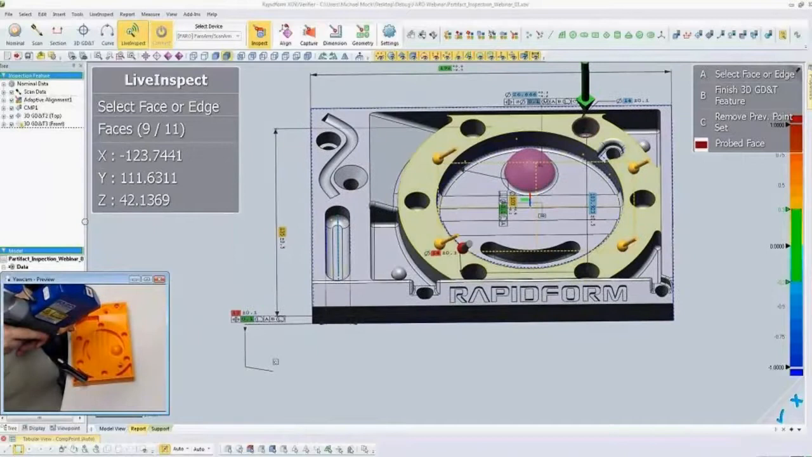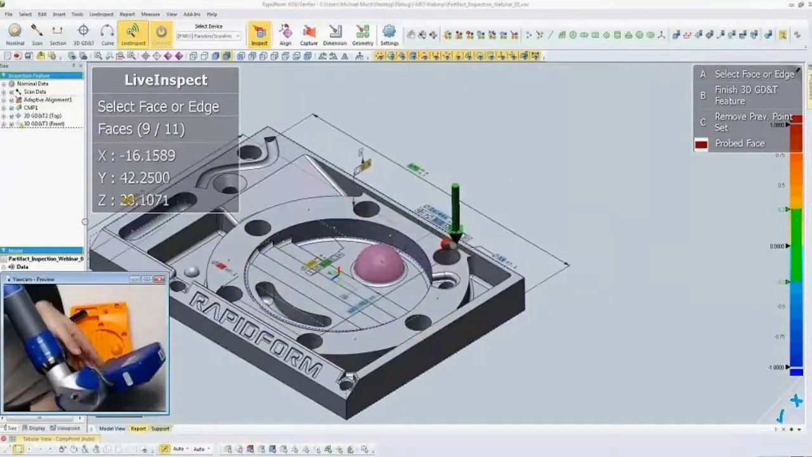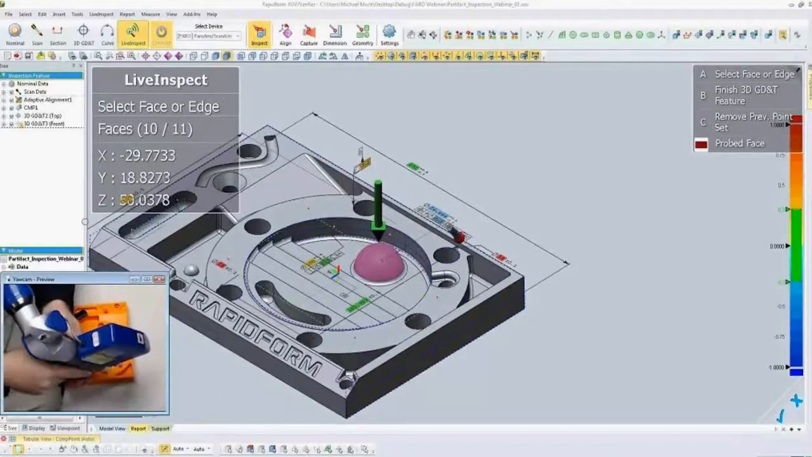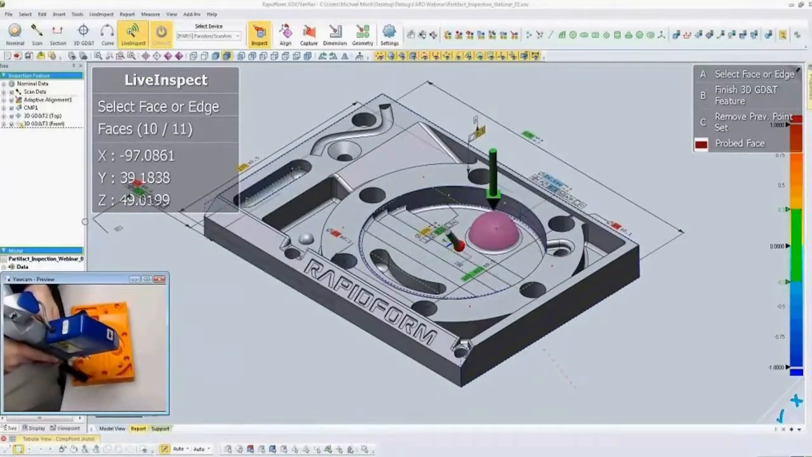And you can see the radius value is updated now. It's failing. If I go to the other hole, that radius value also fails, but we see that the center-to-center distance here in the middle is correct and is passing.